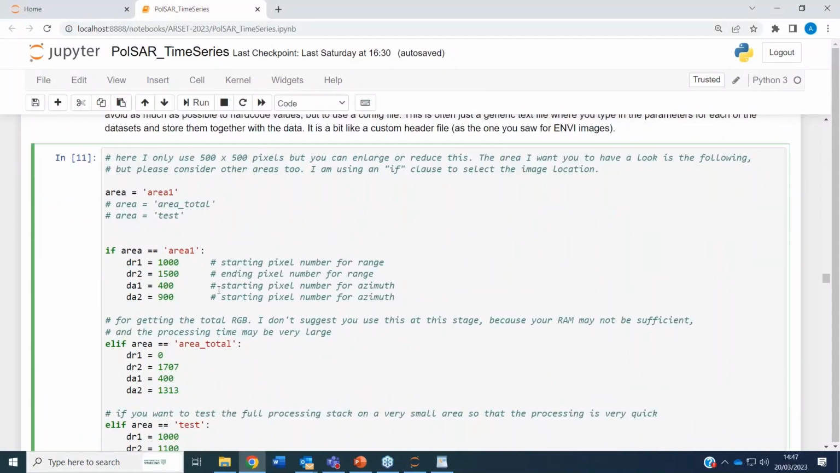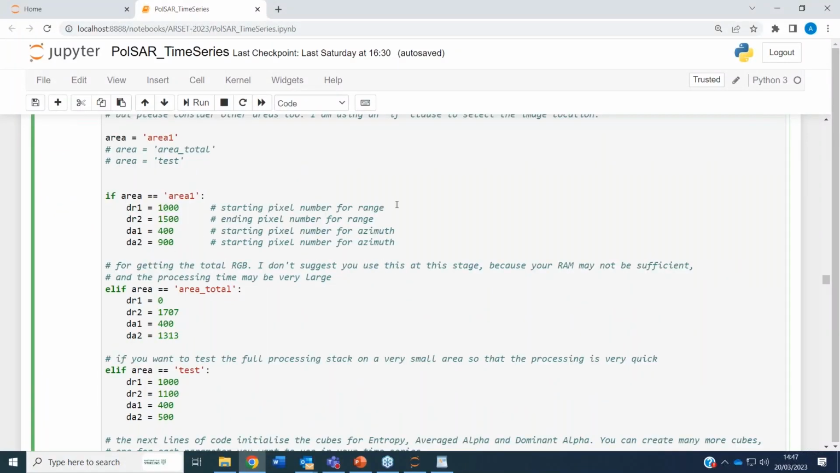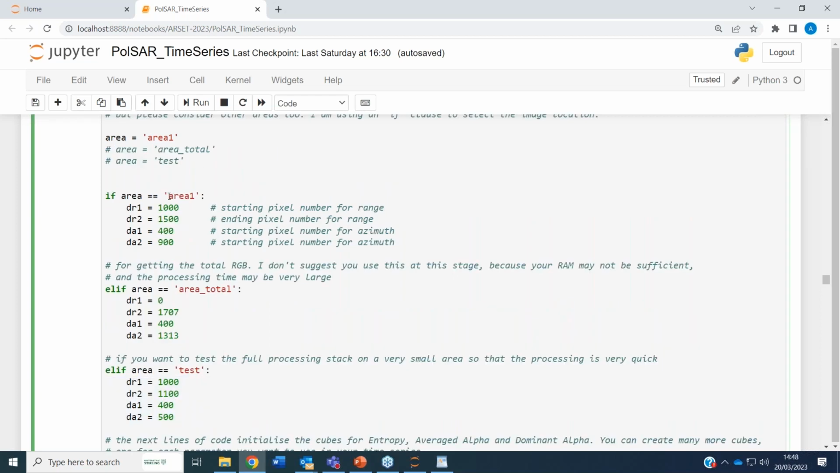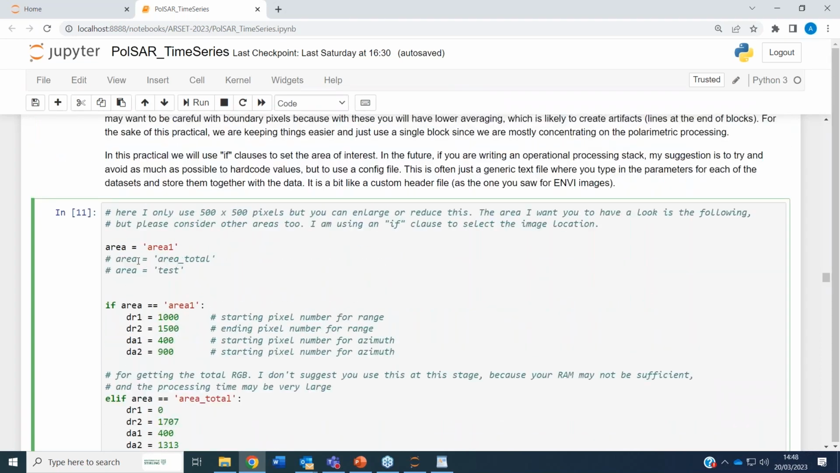So in this part here, we select an area of interest. This is the area that I showed in the slide, the little snippet of 500 by 500 pixels. If you want to use all the area, that will be this part here. If you want to use a very small tile of the image just to see if the code is running properly, you can use this one. And with an if clause, you can activate one of these by just uncommenting the line of interest. So now in this way, we are running area 1. If we want to run area 2, then we comment this and we uncomment this one.